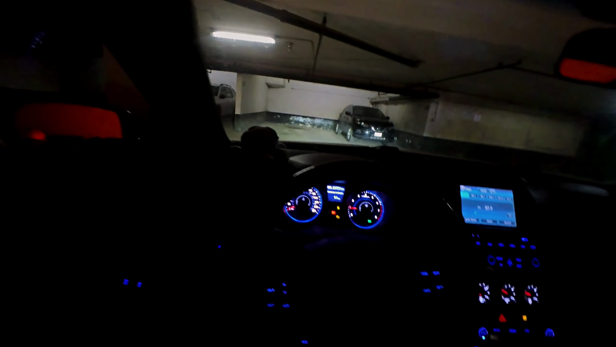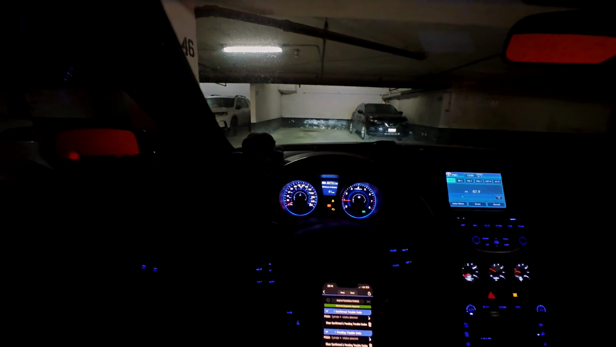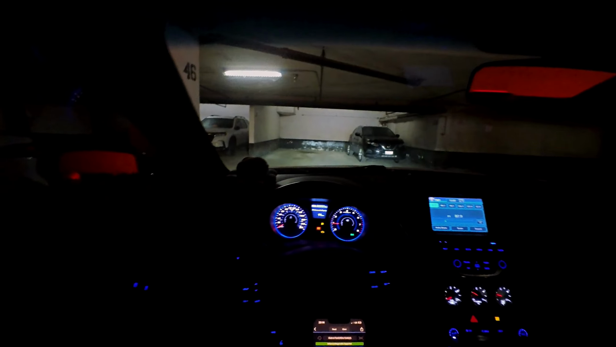Now that engine light isn't something minor, bro. When you plug in the OBD, the codes you get. Oh, let me show you guys the codes. This is the code you get, boys. Cylinder 4 misfire detected. Alright, I'll tell you guys how this happened, why it happened, and why I'm so scared. But bro, this is bad. This is very bad, bro.